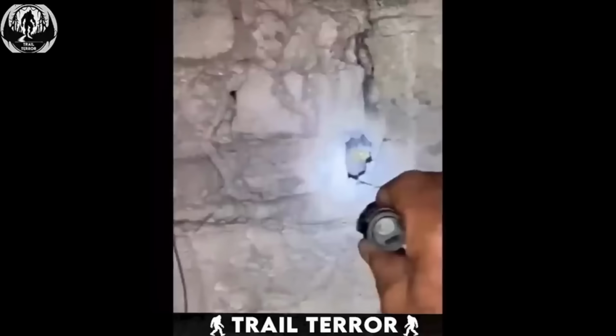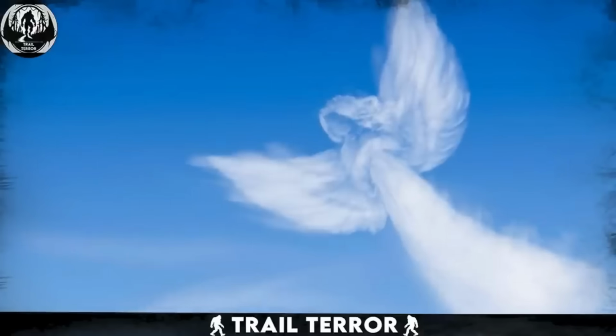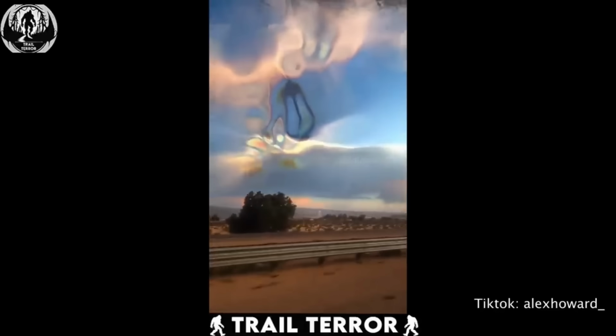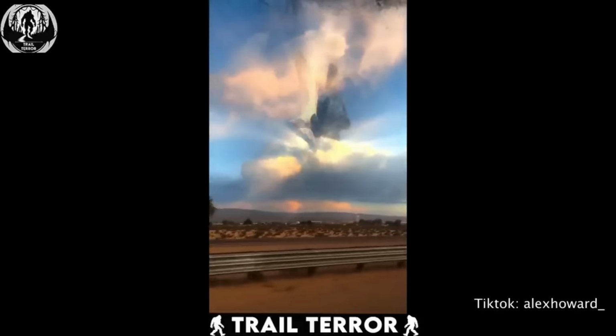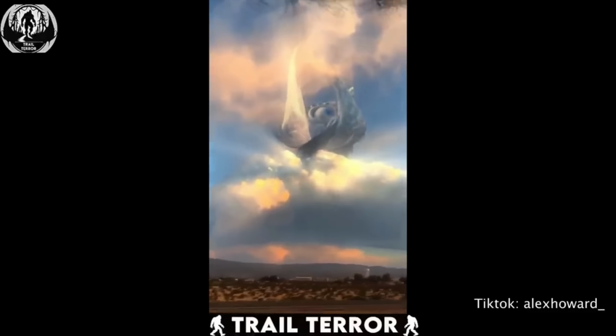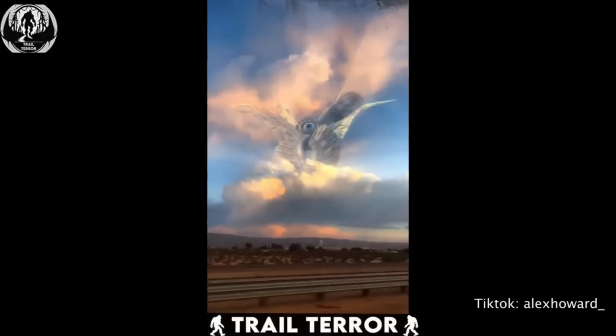That's for sure. There are countless interpretations of how angels might appear. Some envision them as humans, others imagine them as radiant beings of light. But then there's the unsettling biblical description that looks like this. This one's you. Look at this.